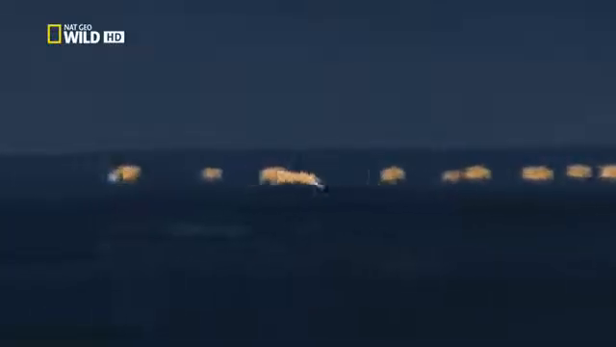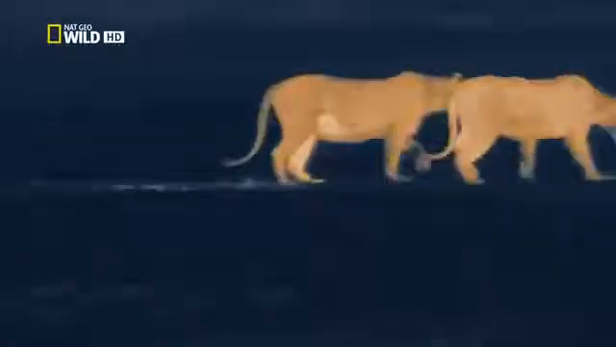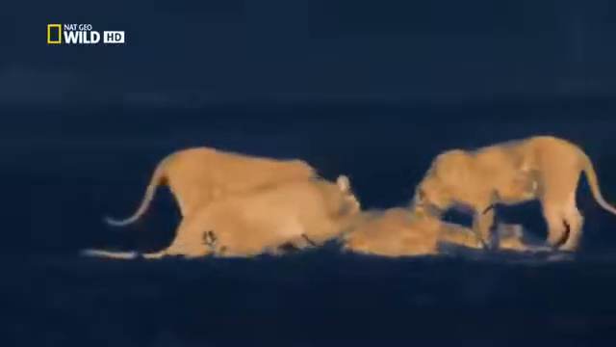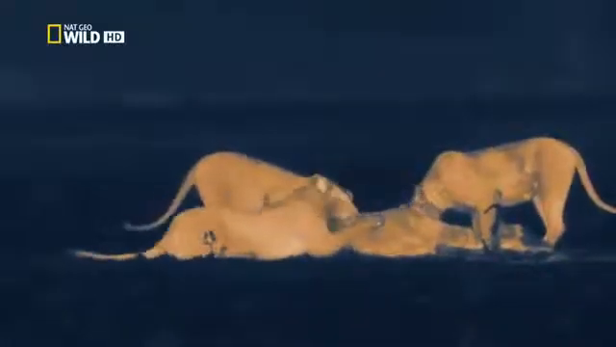The lions only use their eyes at the last moment when they lock onto a target. You have just witnessed a typical night hunt, as executed by 3 killers acting in cooperation, and their tag-along male.